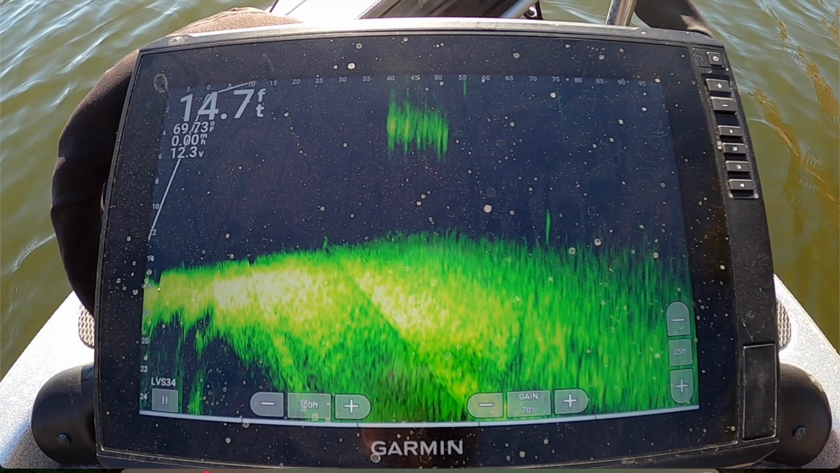At the bottom of the screen are your quick controls. You can adjust your range, how far out you're looking. You can adjust your gain, also known as your sensitivity. We'll get into that later. And then you can adjust your depth range here. So here is a small school of baitfish, and here is a fish off the bottom.